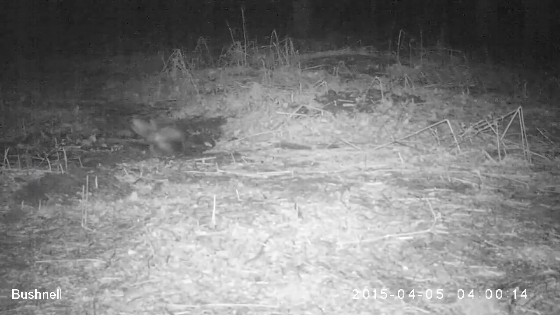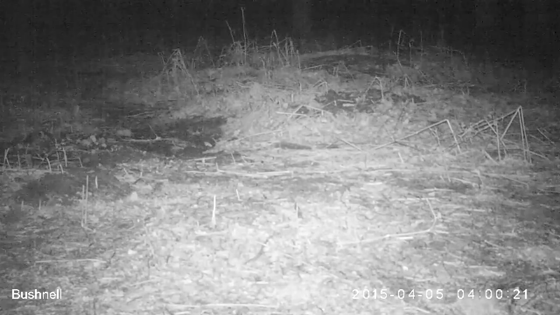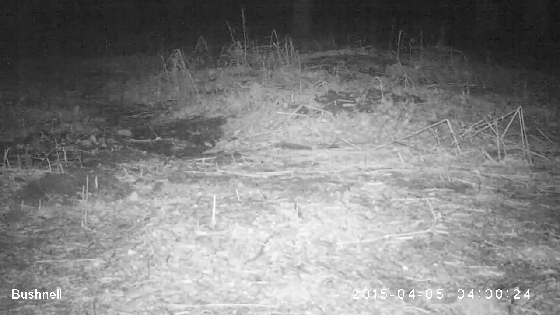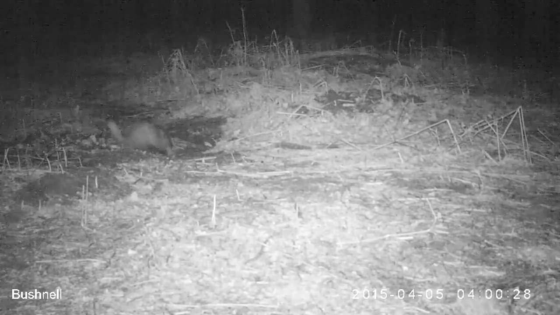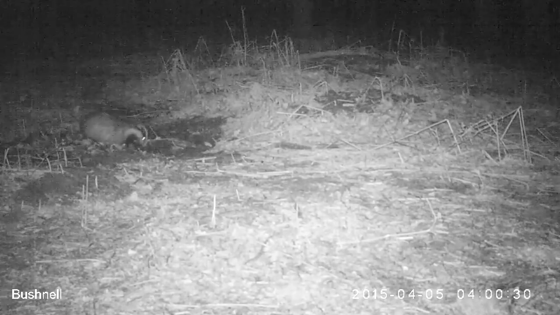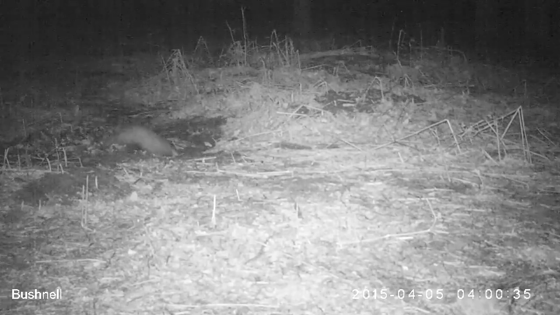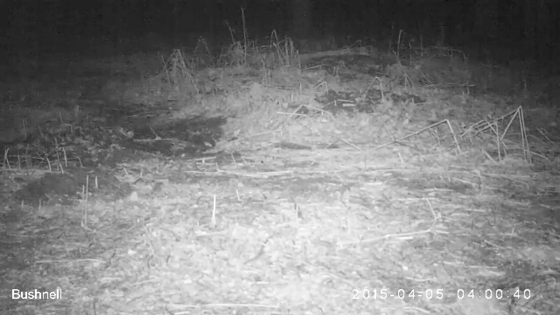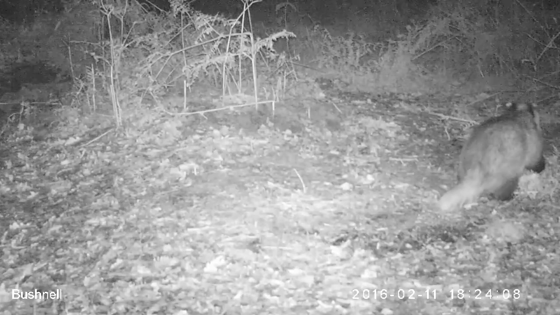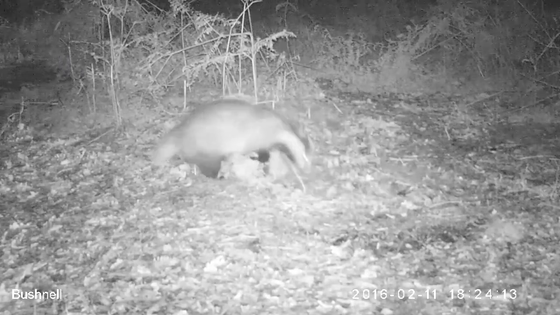Badgers are very clean animals. They change, for example, their bedding on a regular basis. Sometimes they leave the bedding just outside the set entrance, let it air, and bring it back into the set at a later date. At other occasions, they discard the old bedding completely. New bedding is collected and brought back to the set, like this.